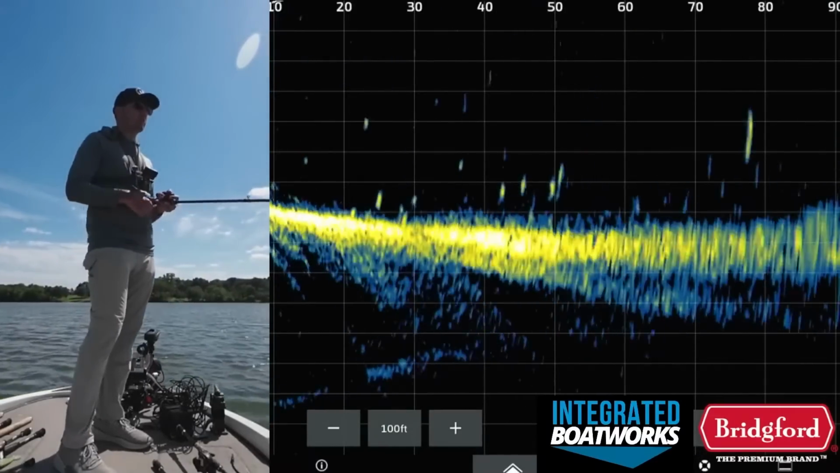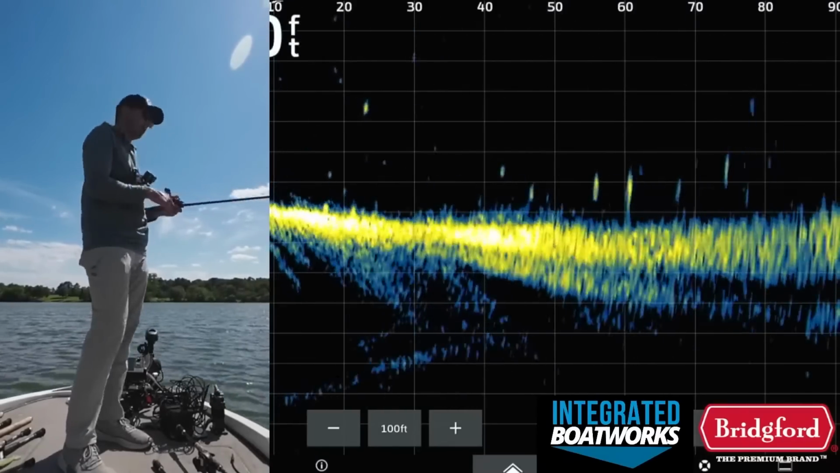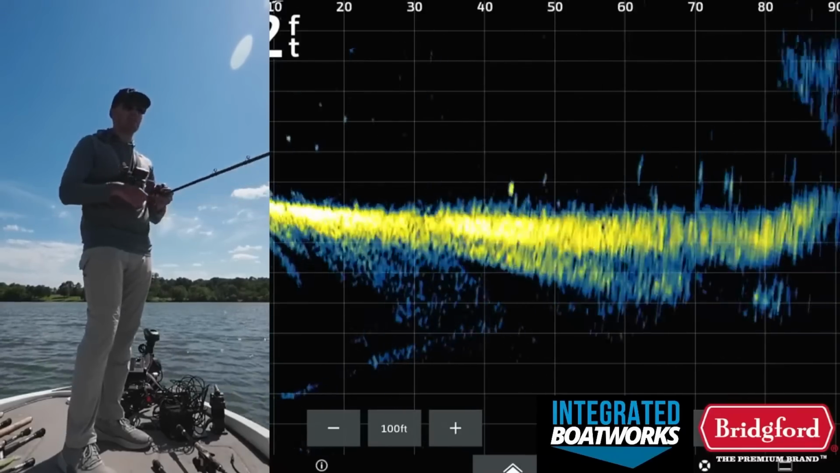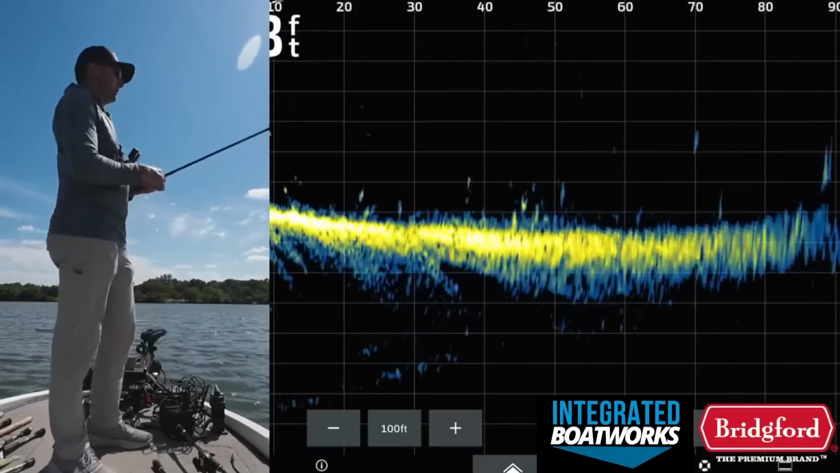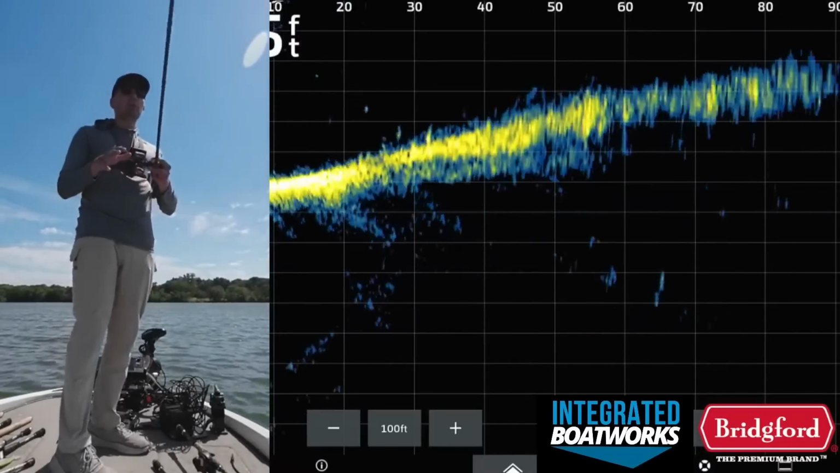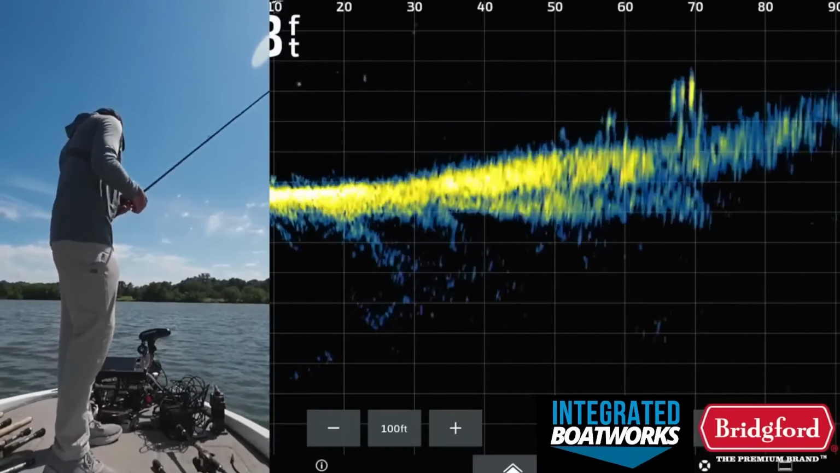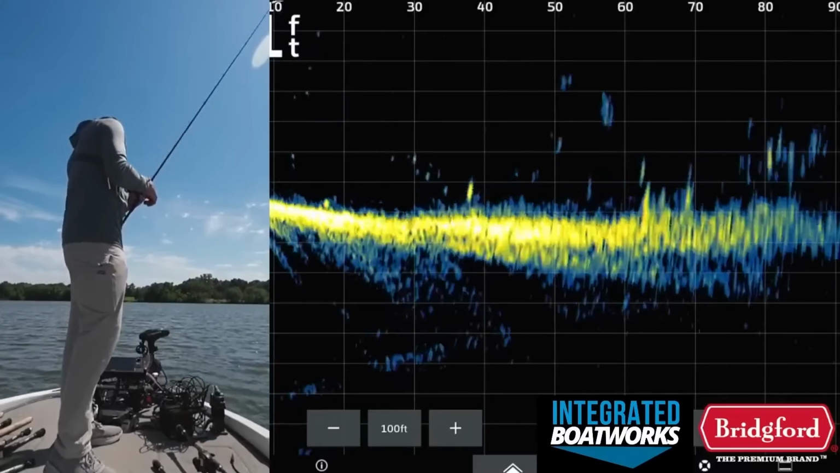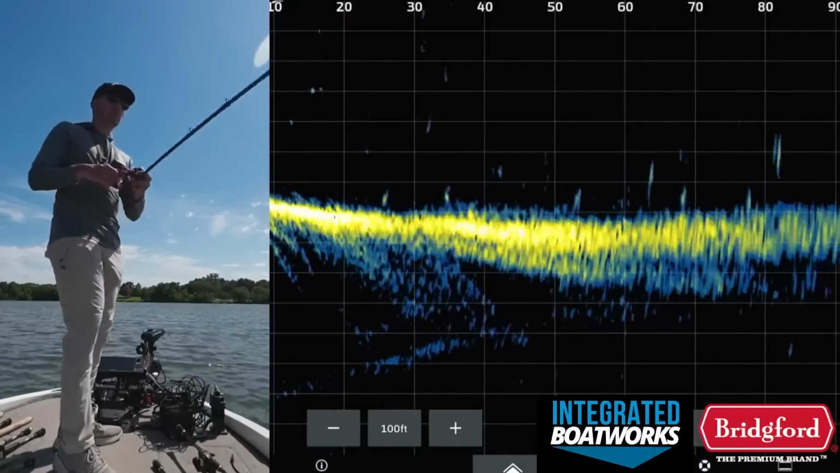Now, if you're just gonna fish brush piles like this, yeah, having your Livescope on a pole or even on one of those turret things would be great. But I can't justify putting it on a turret or a pole because I like to chase those individual isolated fish more. I feel like that's where a lot of the value of the Livescope comes in. And I can always just do what I'm doing right here and still get the job done. So that's why I don't have the Livescope turret or stuff like that.